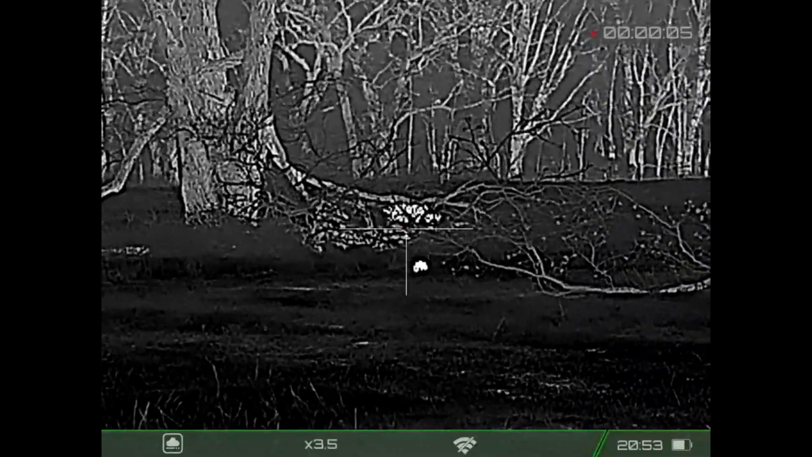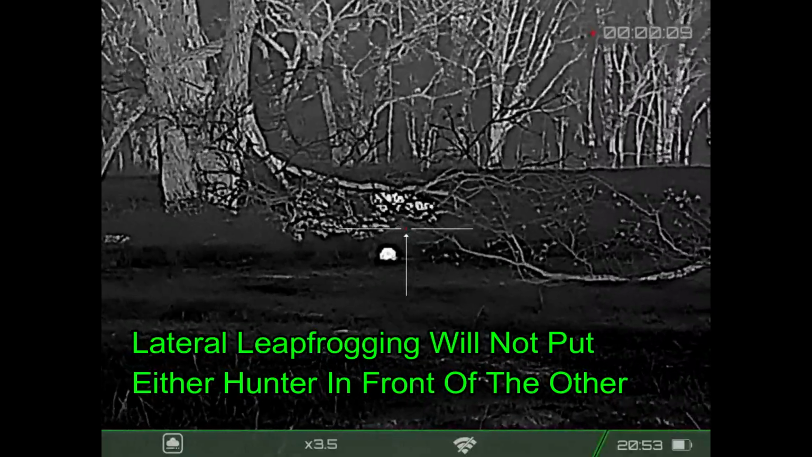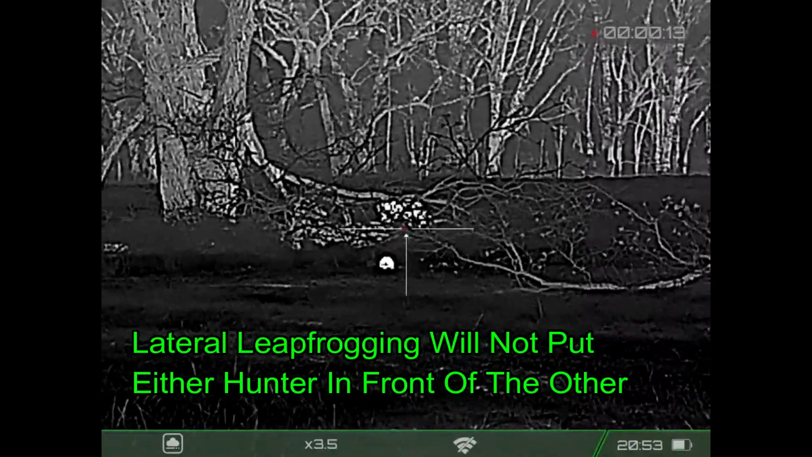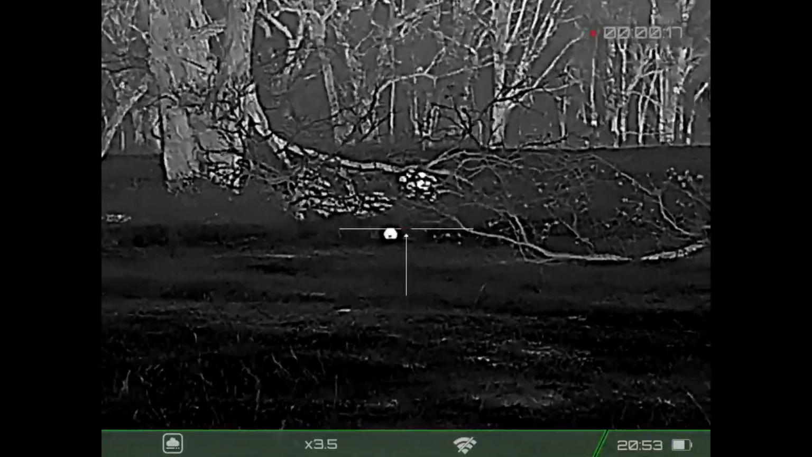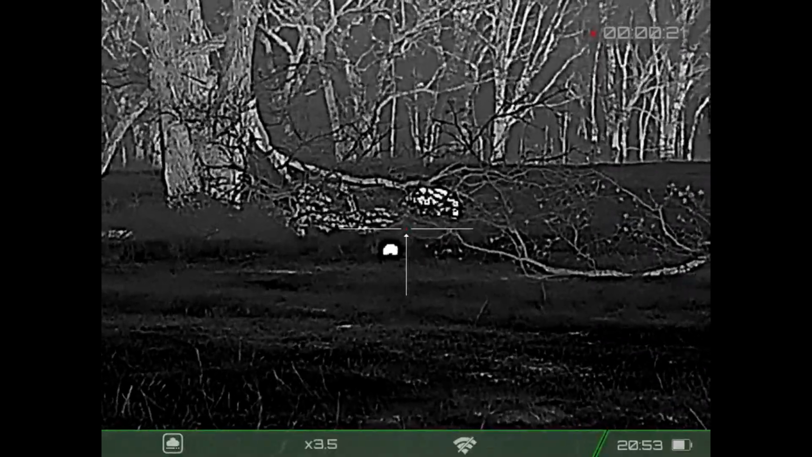All right, Ben and I are leapfrogging. He's moving to the right 20 paces, and I'm watching the hog. And when he stops, I'll move and he'll watch the hog. In case the hog spooks, we don't want to have it uncovered. So if you didn't quite catch that, basically one of us is staying on the hog while the other one moves. That way if the hog takes off, we can get a shot.